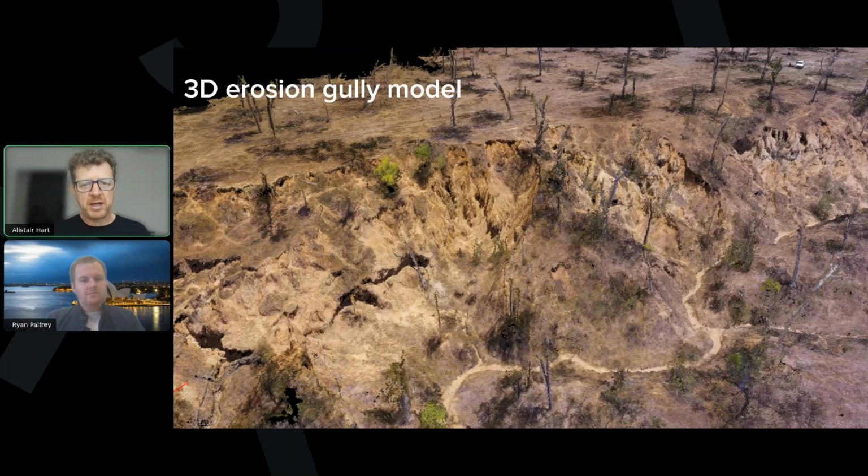This is an image of a point cloud of one of the erosion gullies that we created using the Phantom 3 Pro and coordinated with the RTK. The reason we needed the RTK was that we were looking at longitudinal monitoring of these erosion gullies, quantifying the effectiveness of different experimental interventions to limit the contribution of sediment to the Great Barrier Reef lagoon here in Australia.